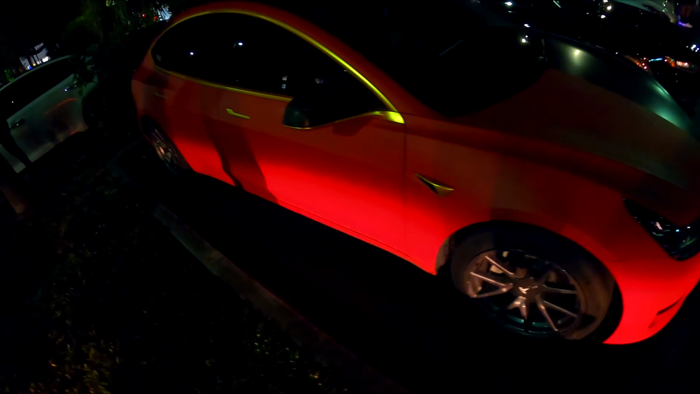The madman with the half and half Tesla. I mean, it's cool, I guess. It's whatever, bro. Bro, why do you have a computer in your car, bro? Yo, that's illegal. Are you a cop?